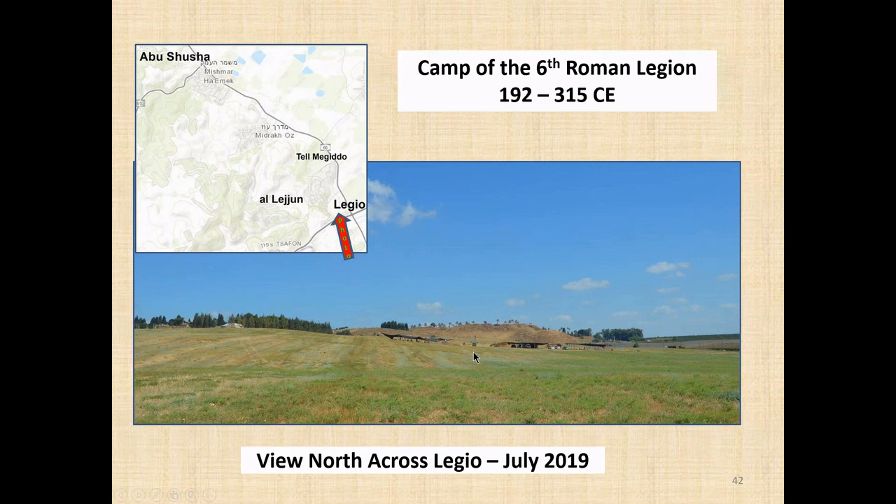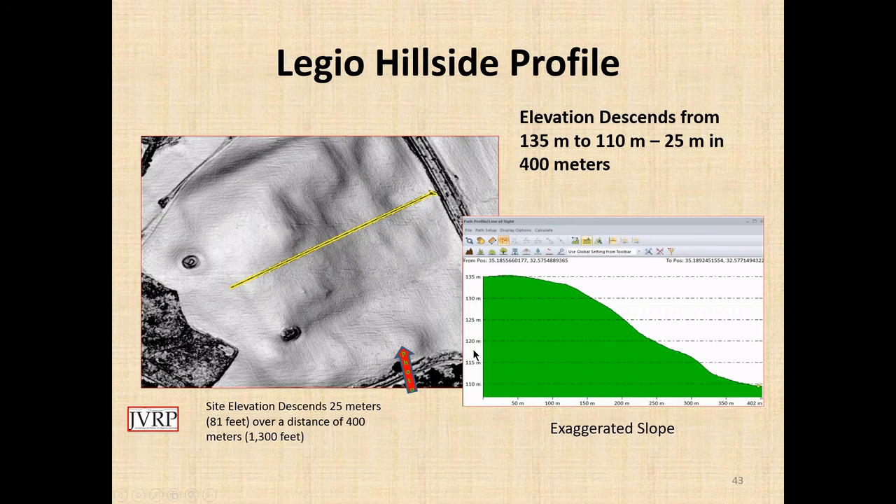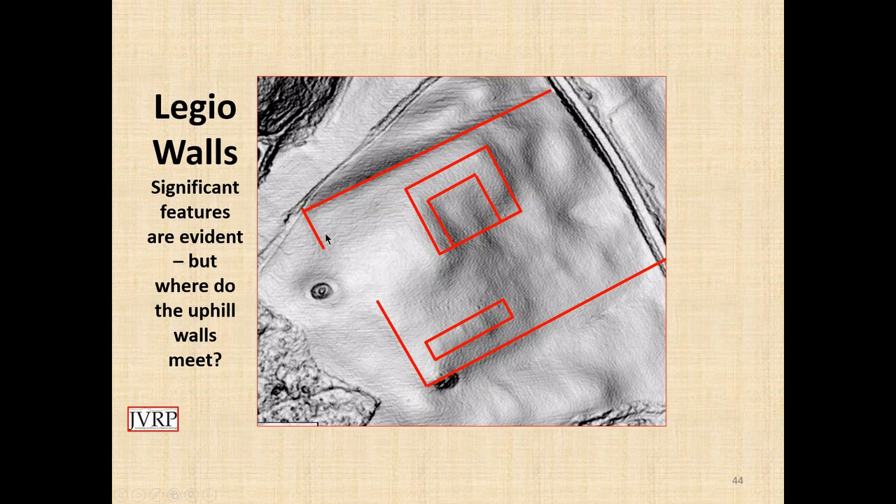It's an early day. But when you look at this Roman Legion site from the air, you see something very different. You see the rectangular shape. And because it was on the hillside, you see the stepped nature on which the streets and buildings were constructed. On this sloping hillside, somewhat exaggerated, you can begin to see the outlines of this camp that existed for 200 years.